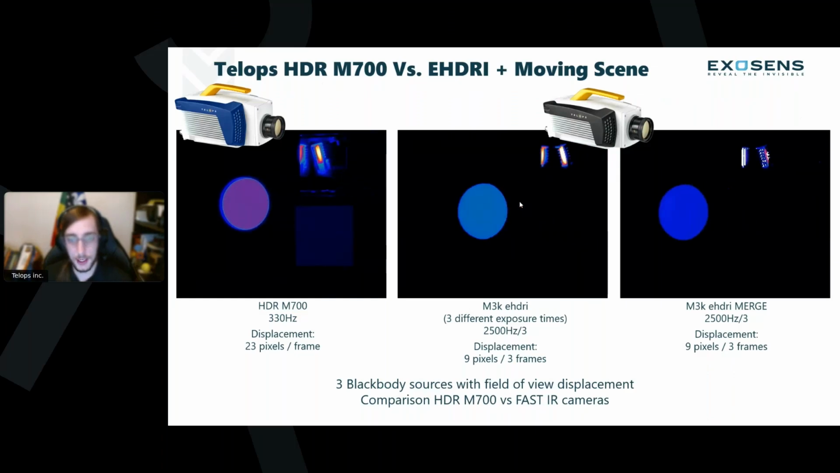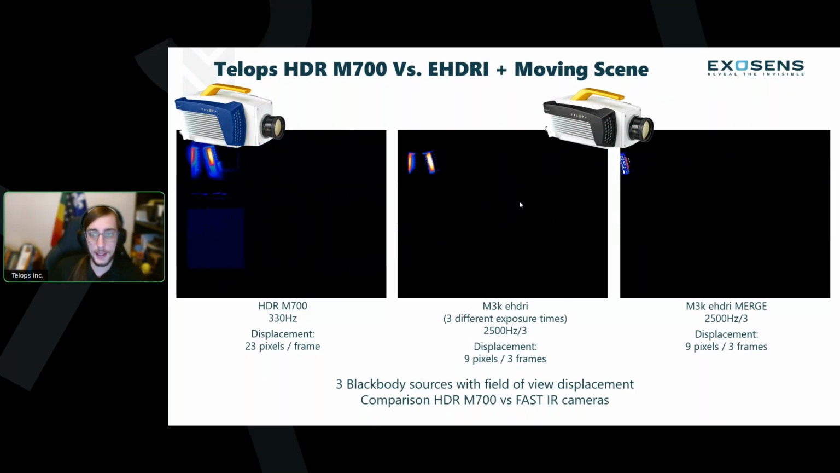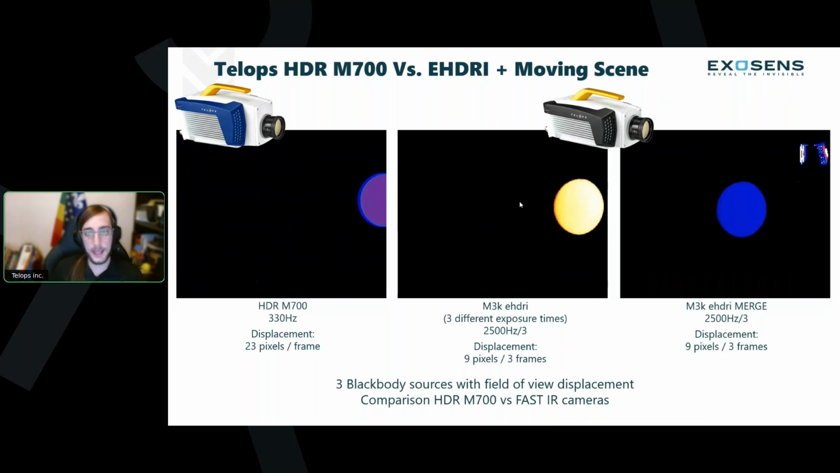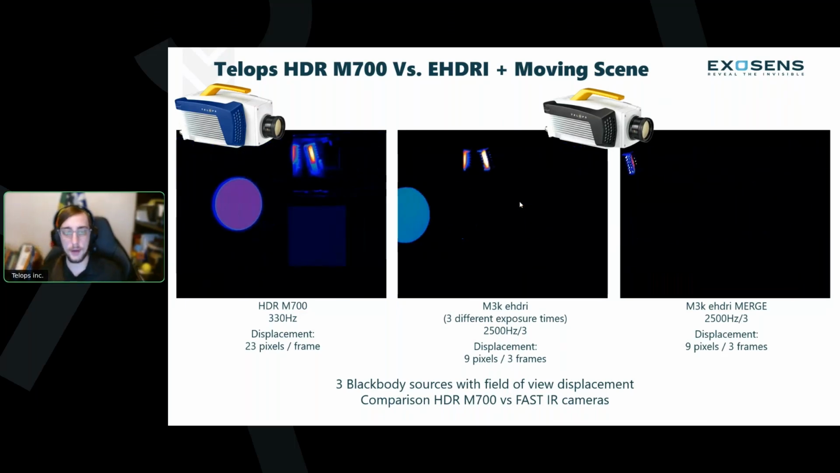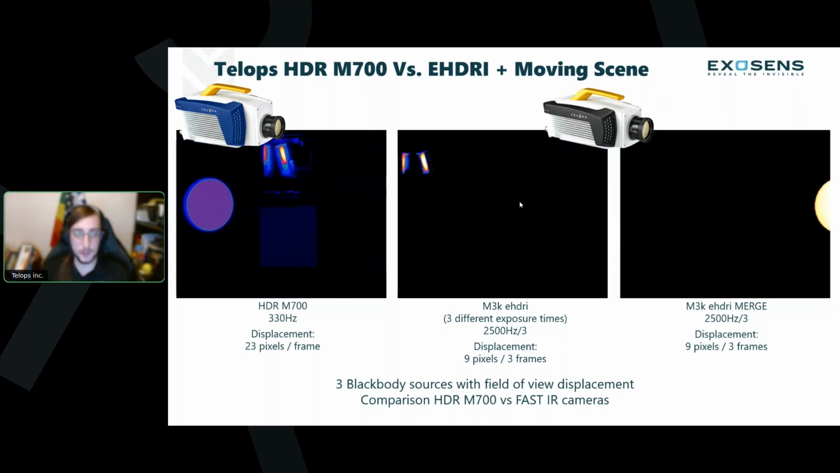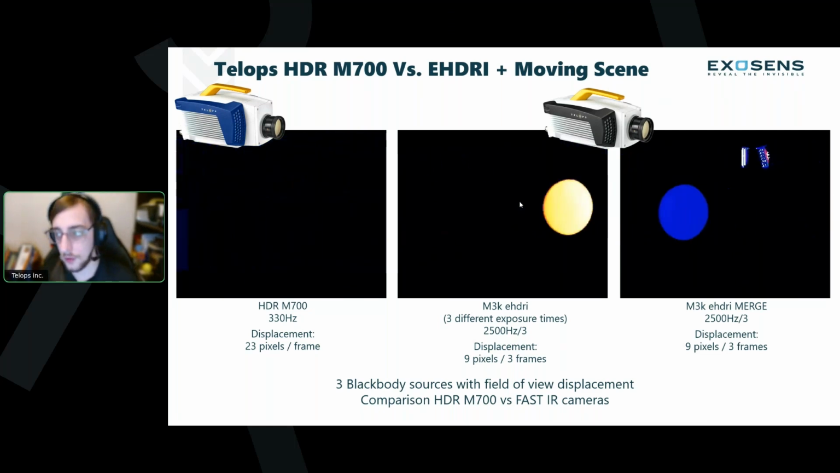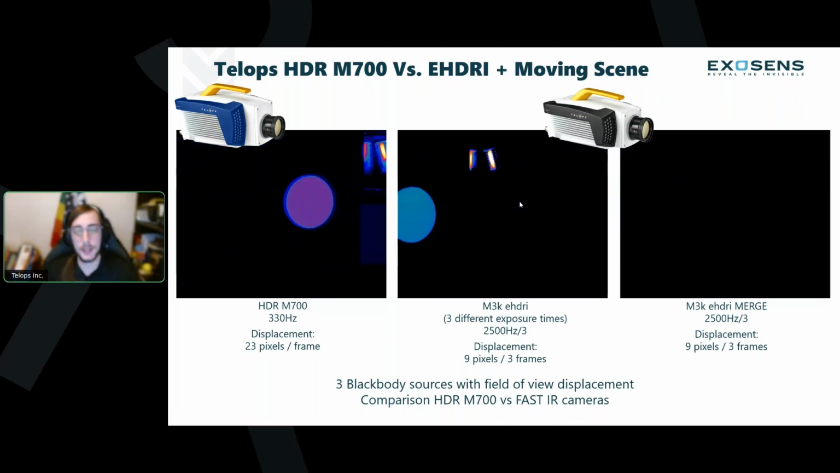So one more example, this is actually an experiment. This is a collection that we ran using some high temperature lab sources. We have 2 black bodies there as well as a heat source. And we are comparing the HDR M700 to EHDRI or superframing techniques, which the HDR has essentially made EHDRI and superframing obsolete, especially for dynamic scenes, things like where there's movement or dynamics in things like energetics or ballistics,